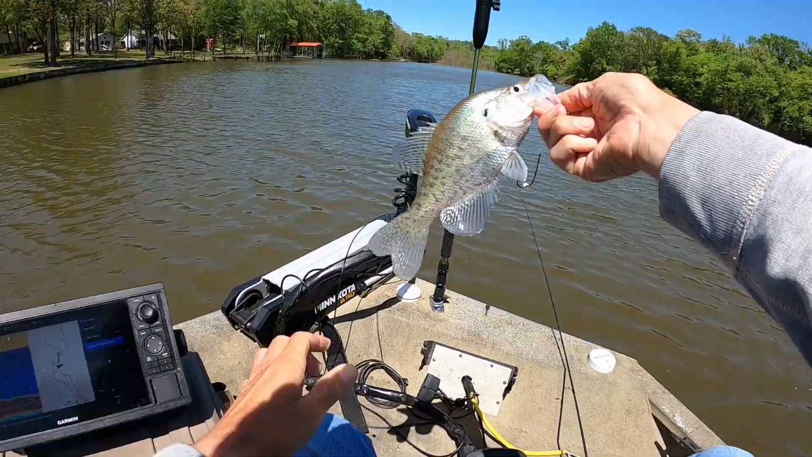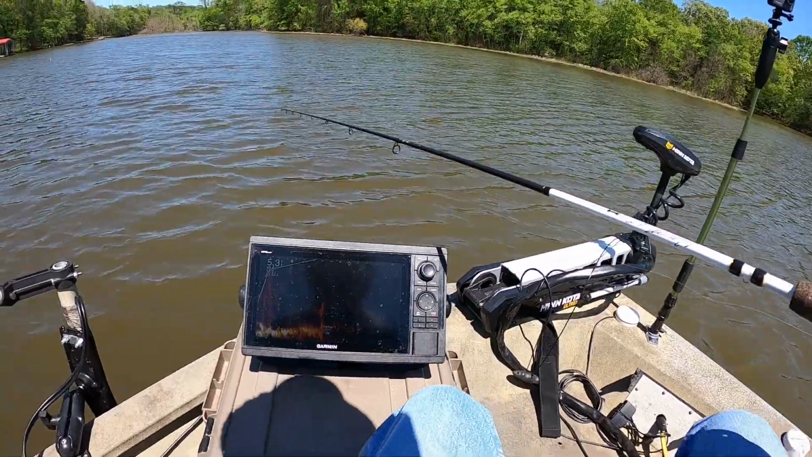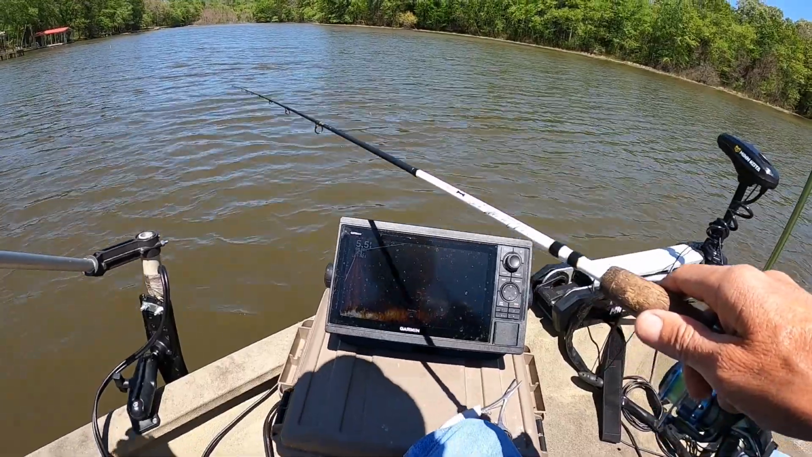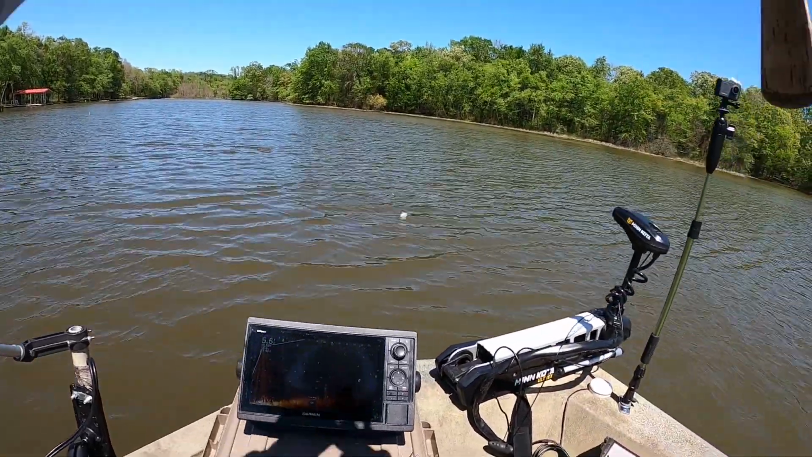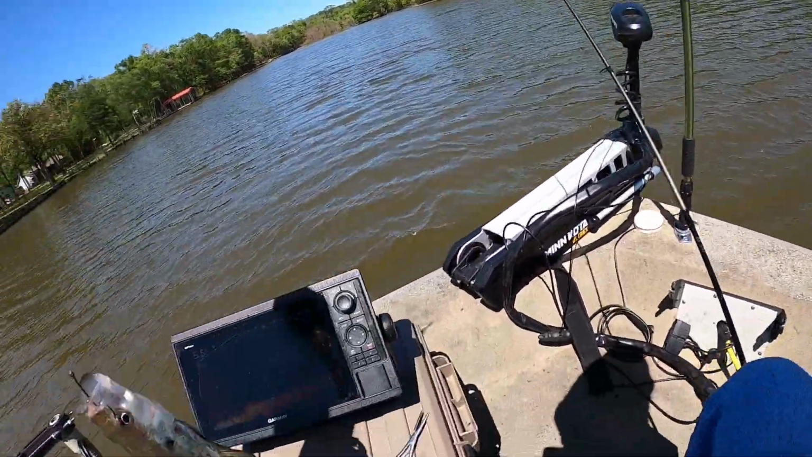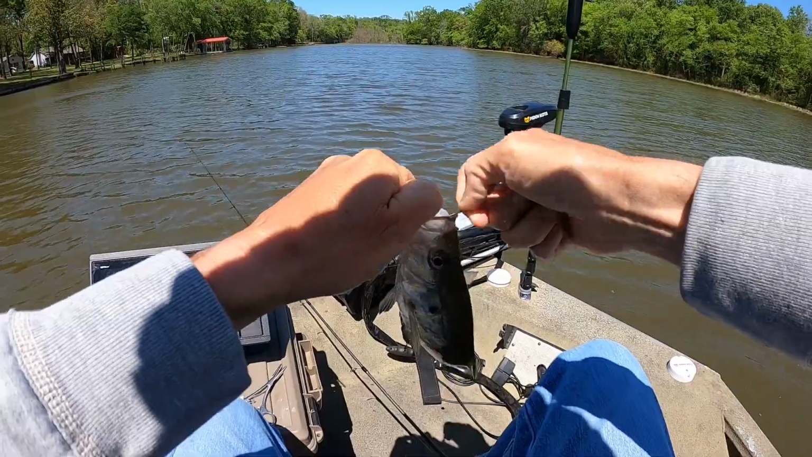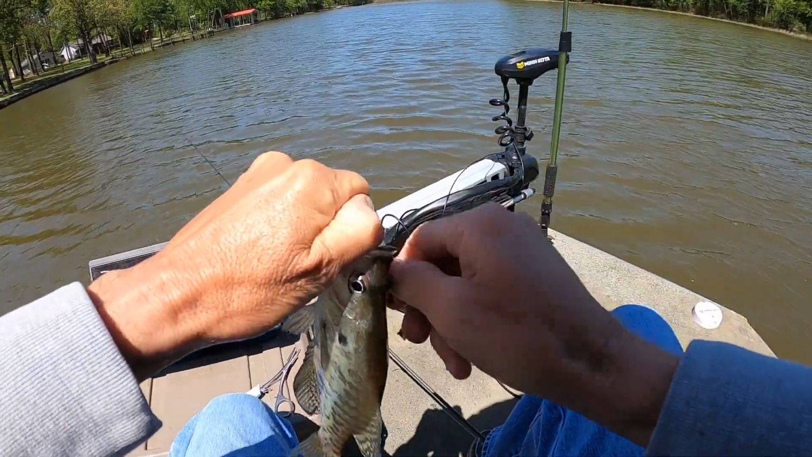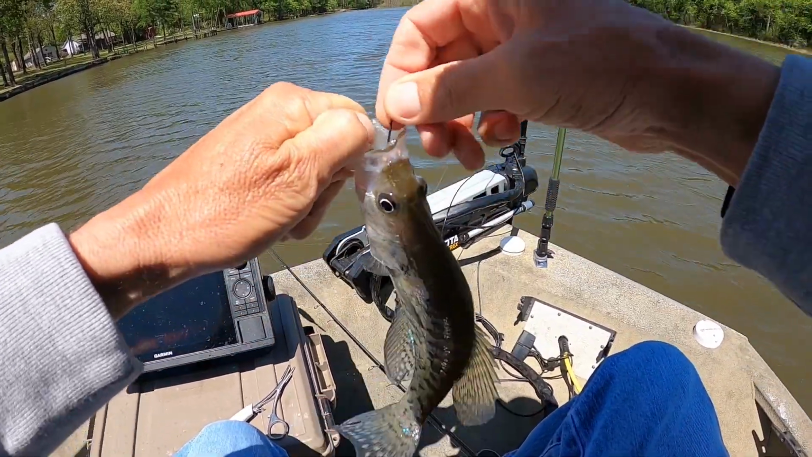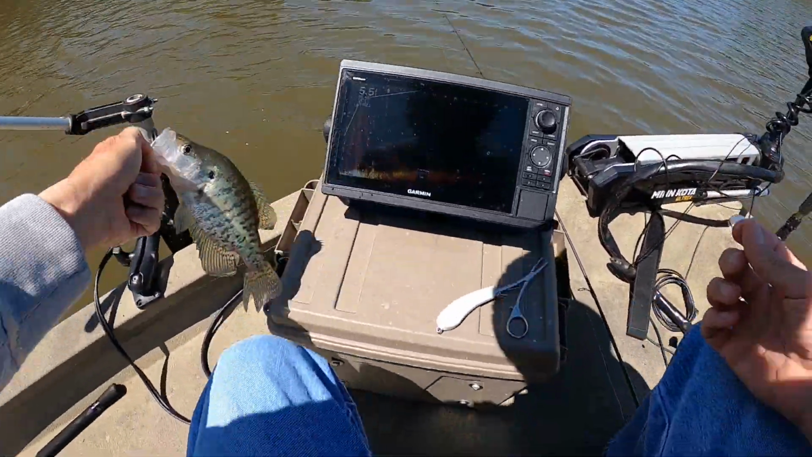Ain't bad. Not a bad fish. There he is. There he is, another one. He's not the biggest one out there, but he's all right. Them little hooks I got are sticky little son of a guns, buddy. And you just don't hardly lose them. That barb is so good on there. Nice little fish.